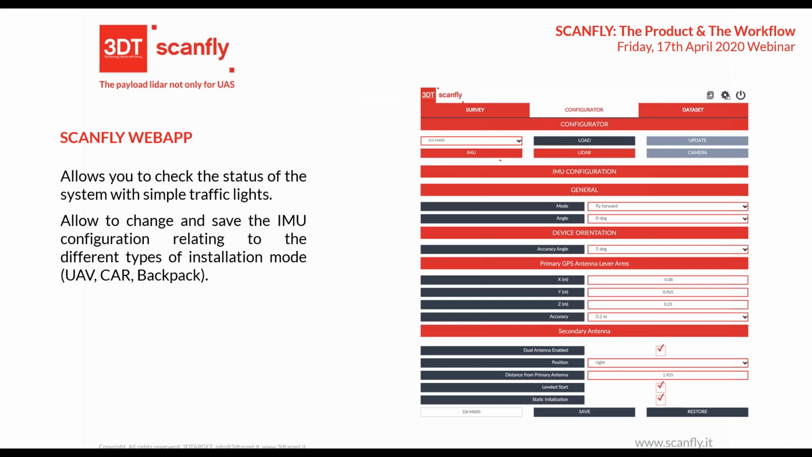Before starting, you need to configure your system: the position of the antenna and the system with respect to the main orientation. You can do it easily in this page, and you can save the profile with the name of your drone or whatever else. And when you come back the next time to make a survey with the same equipment, you can load this profile, and all of this configuration is restored.